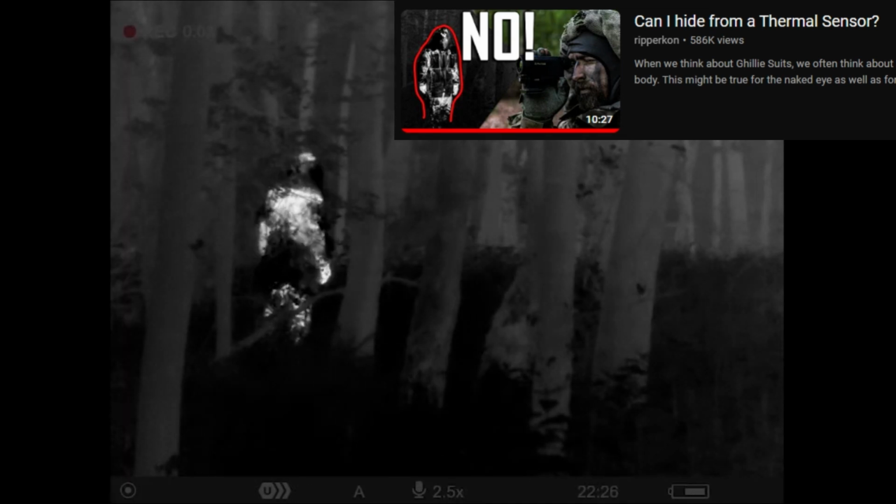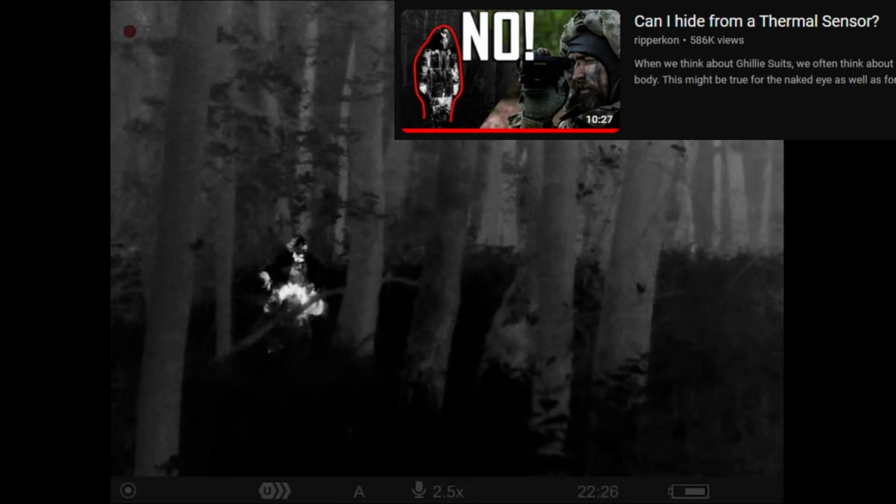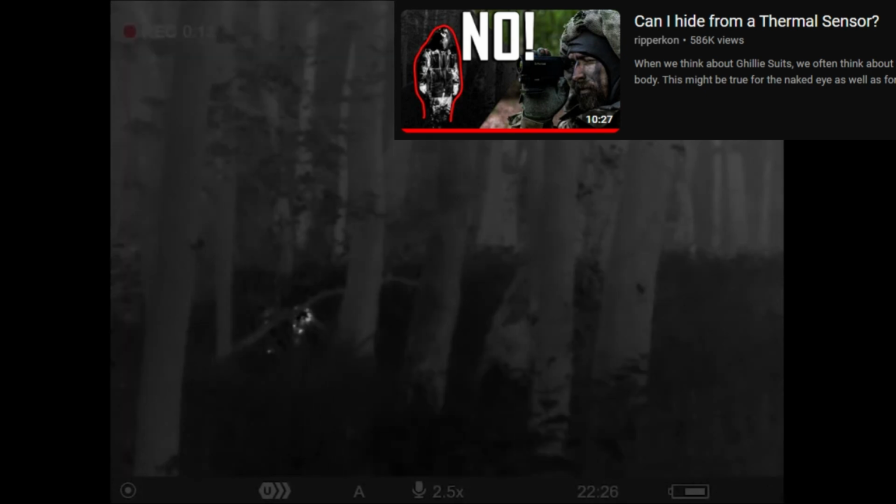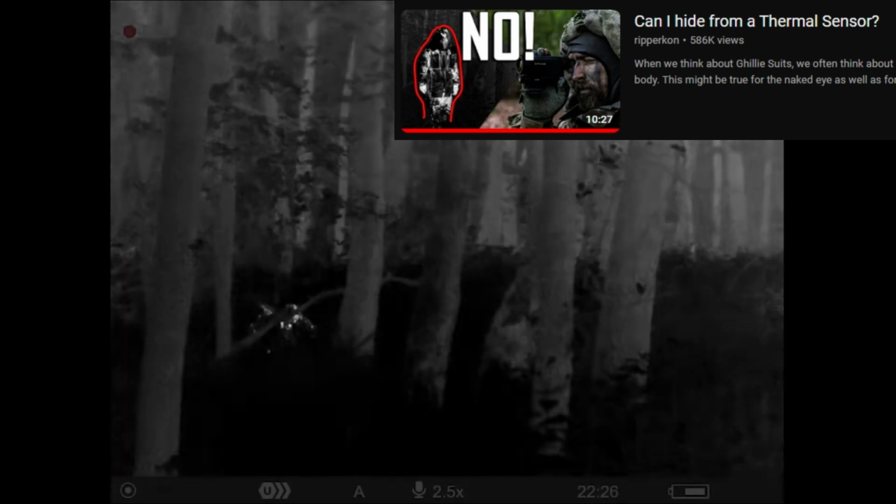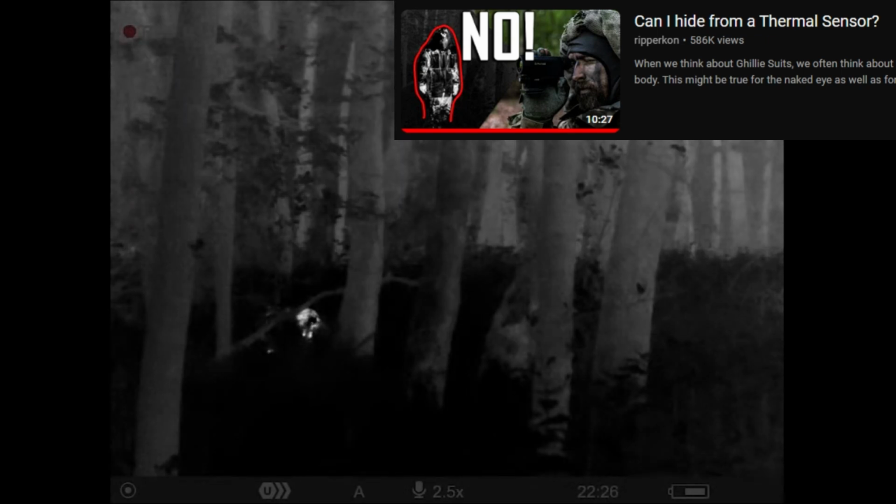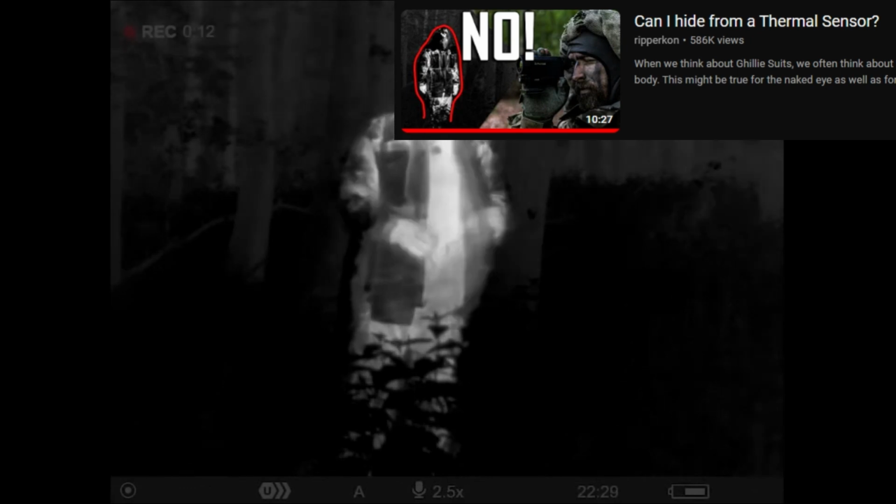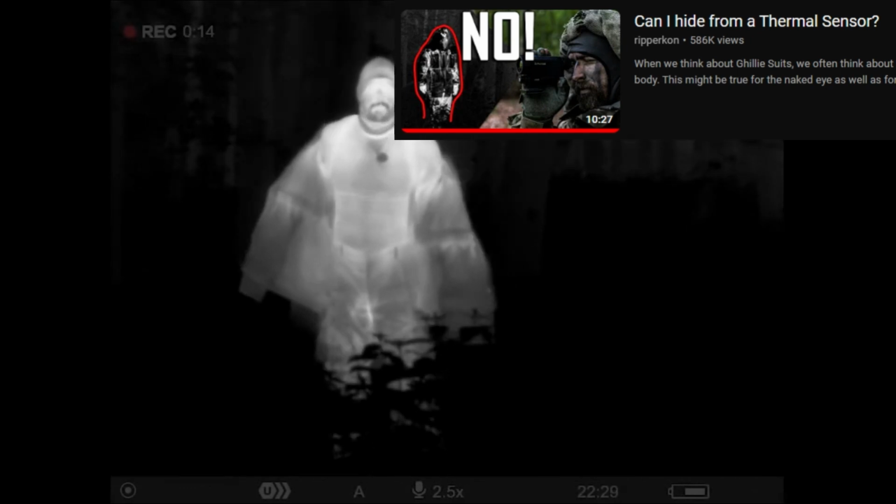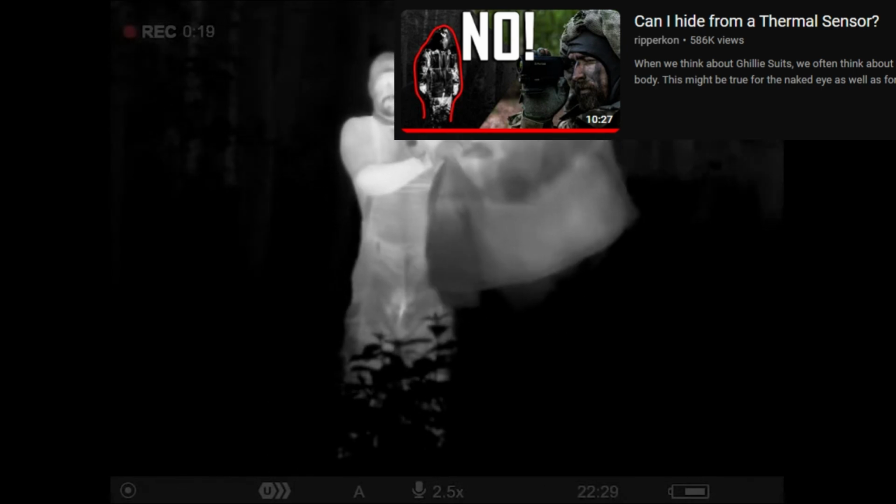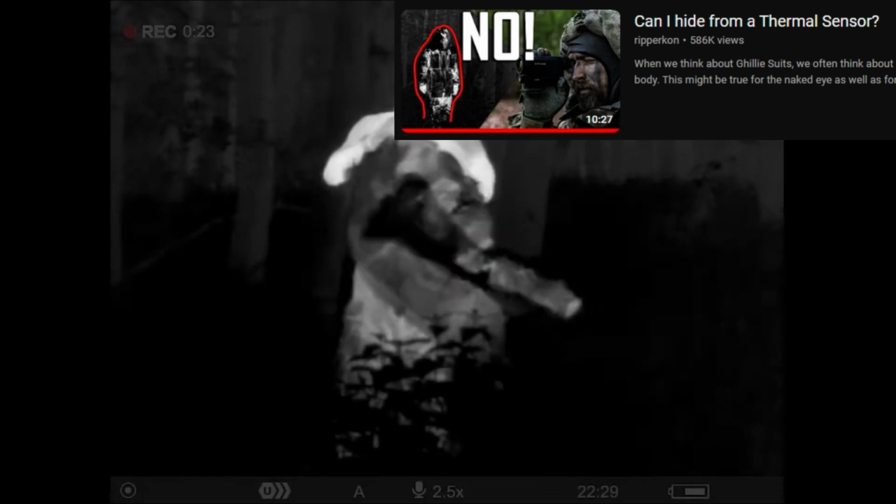The water clearly helps to change the signature, but overall it's still possible to see me, especially when I'm moving around. When I get closer to the ground and there's some more vegetation in front of me, it will be harder to spot me. So indeed, we have some camouflage, and camouflage is not invisibility. Underneath the ghillie suit, I'm still hot, and here you can see how the material of the ghillie suit is completely heating up.